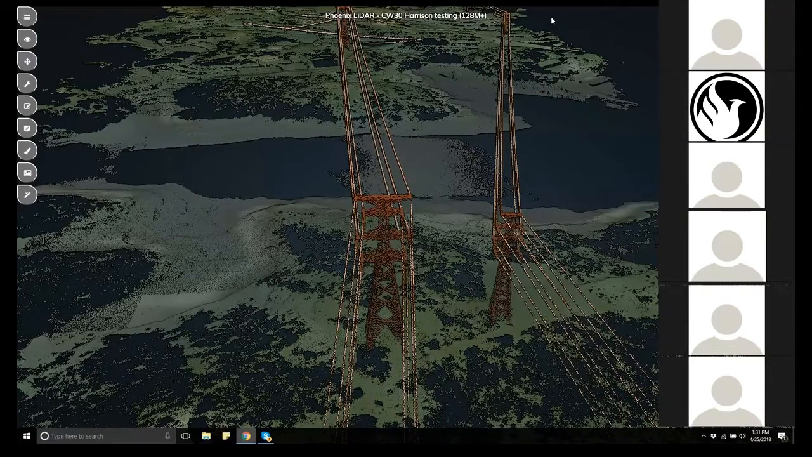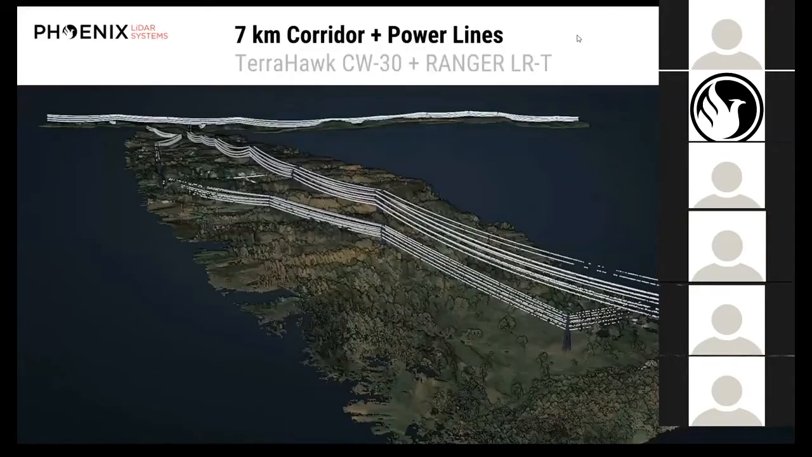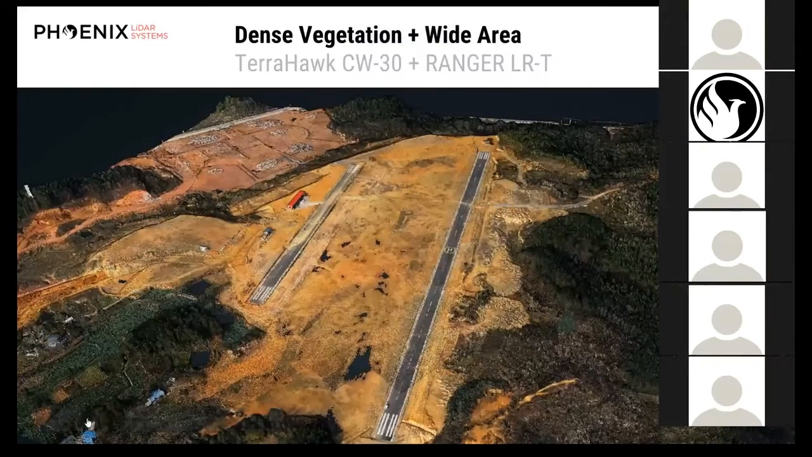And one cool thing, as Conrad pulls up this data set, is that a huge part of the woods in the next data set had overgrown this terraced farmland that a lot of people didn't know was there. So with the Ranger LRT being able to penetrate that dense vegetation, we were able to see the ground and also see that it had once been leveled out in parts. And I'm sure he'll show you a little bit of that.